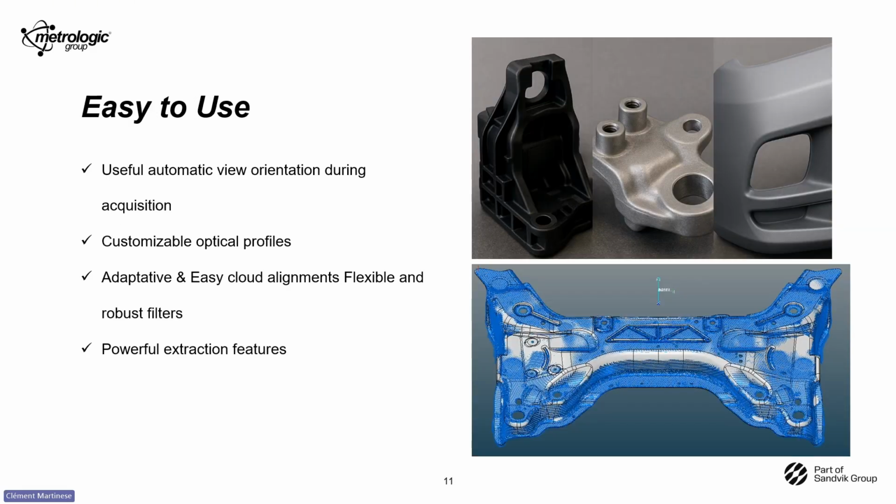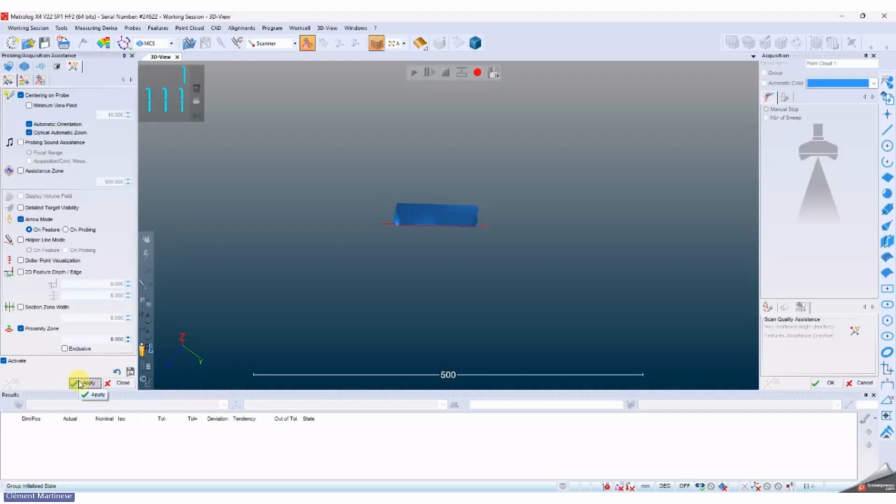Next slide about the ease of use. From the moment you start scanning, the software adapts to you. The automatic view orientation follows your scanner position, helping you directly to see the missing area and scan more efficiently. You can see on the video, I can start my scan and the view is automatically updated with the device position. And if I scan my left side, the view is automatically updated also.